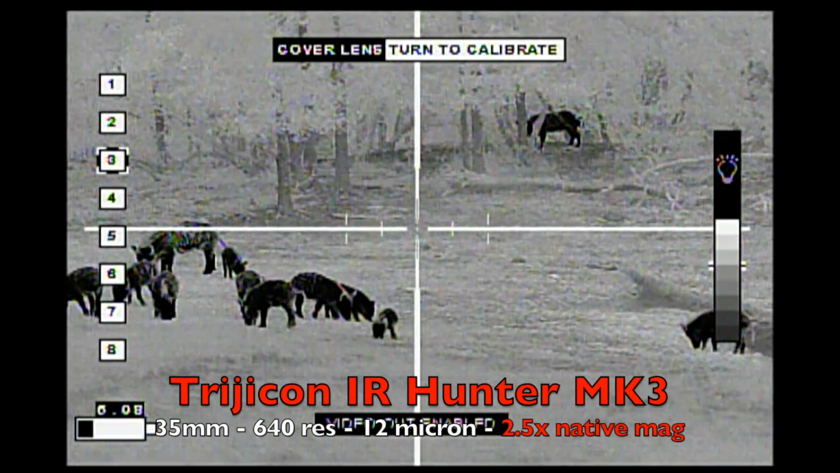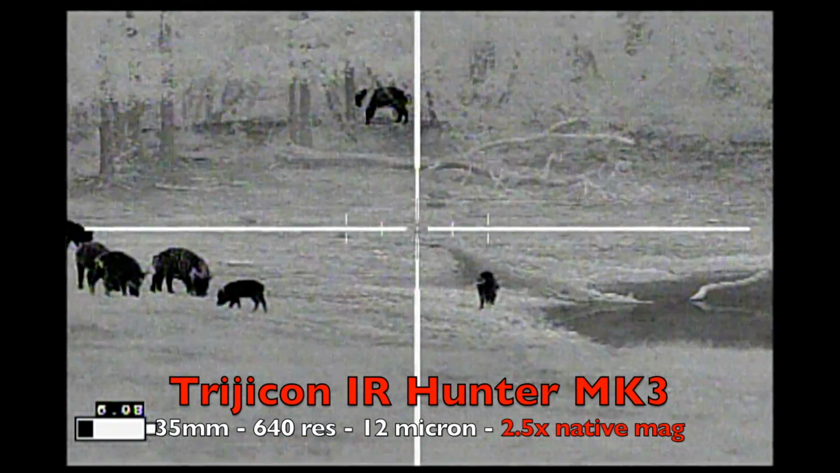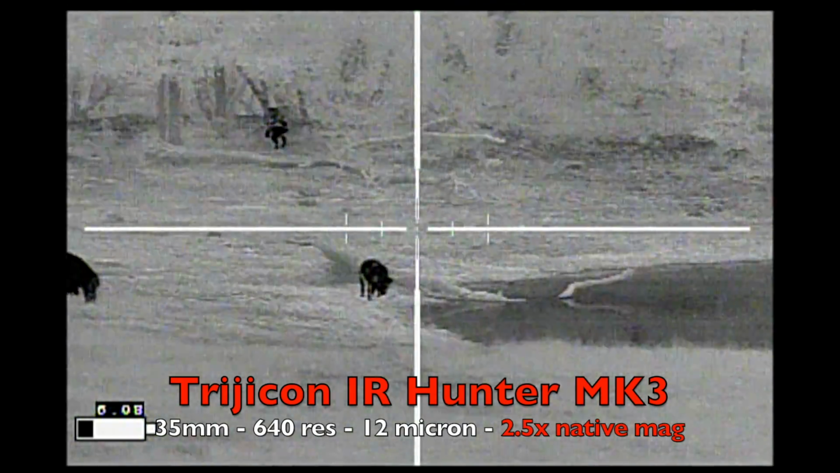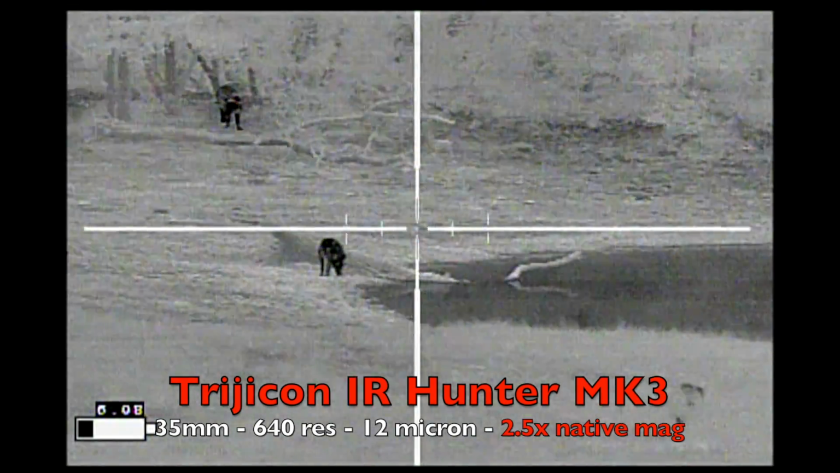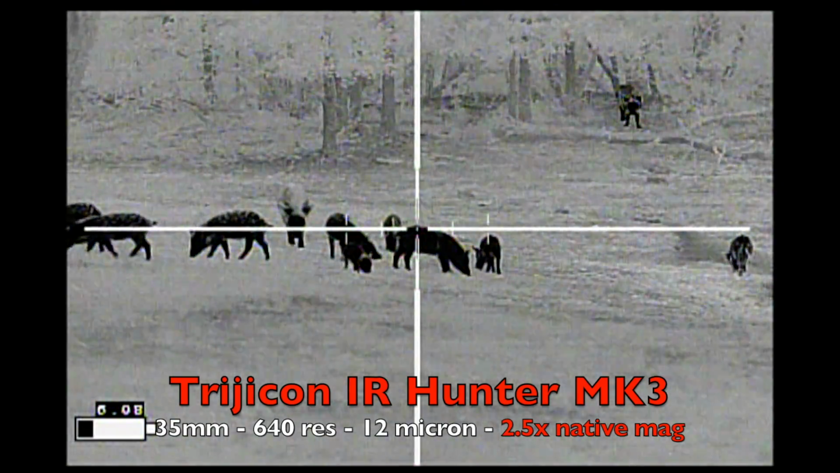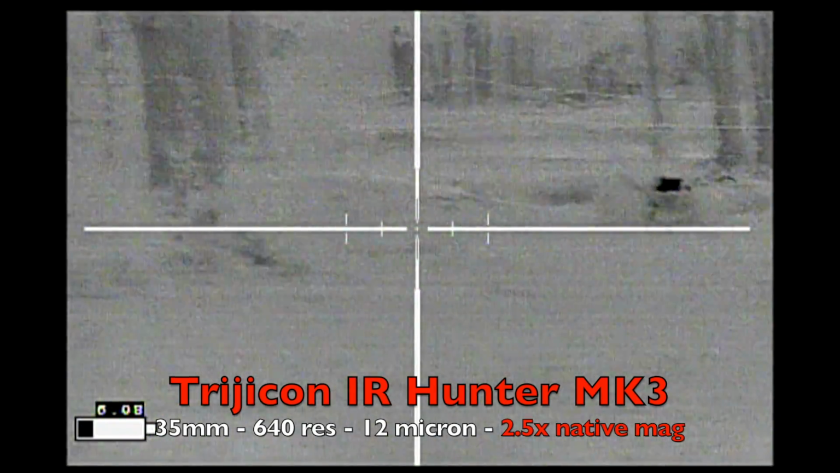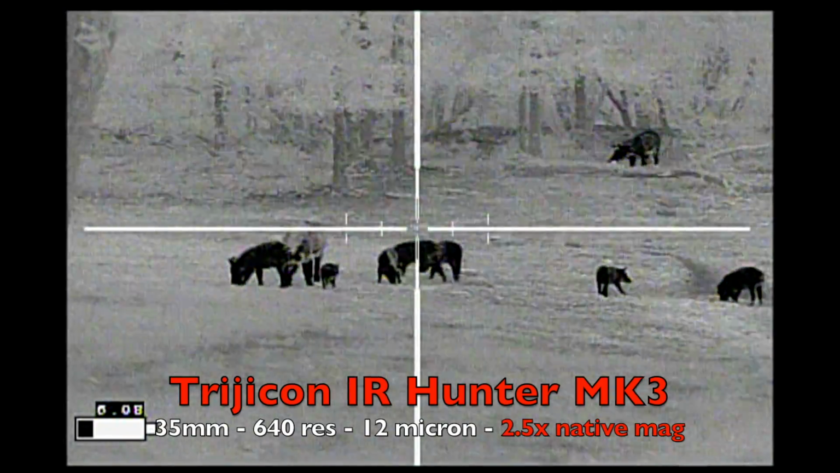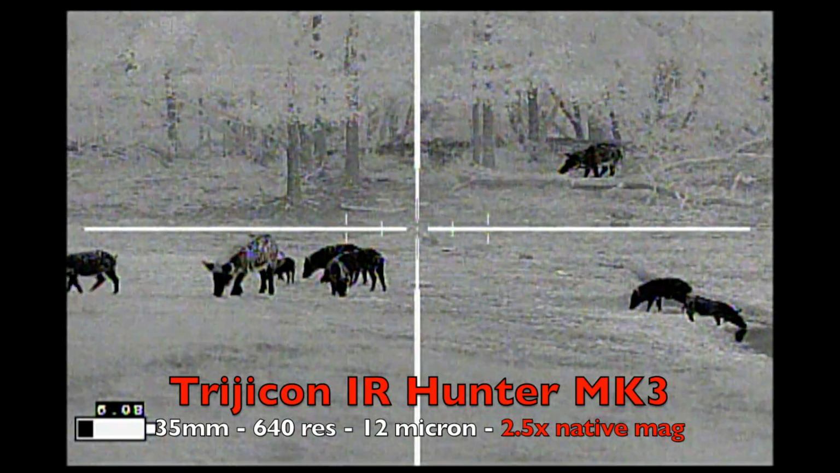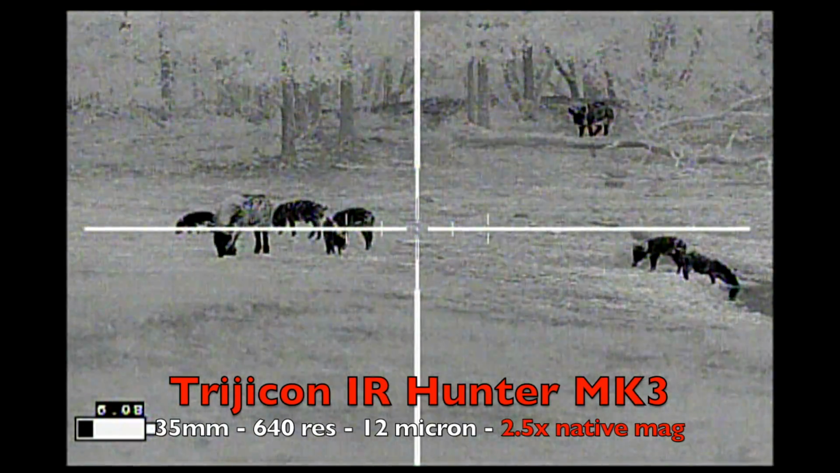Alright, I'll walk you through this next hunting clip. So 50 yards to this sounder. Wind right to left. Looking at these hogs with my rifle mounted on a tripod, so I have ultimate stability. This is probably an optimal hunting condition, both environmentally and shooting position wise. So what I'm doing is I'm watching that other pig up on the ridge, and I'm hoping he'll come down. He's as large as the sow that is mixed in with the smaller piglets, and I'd like to try for a double.